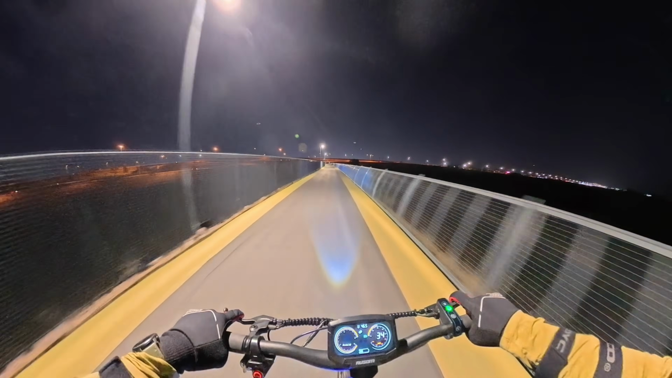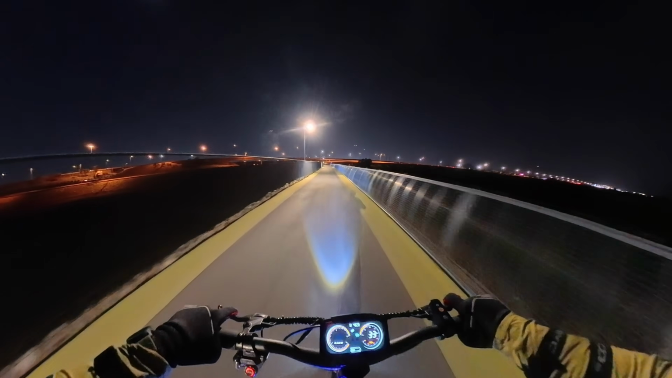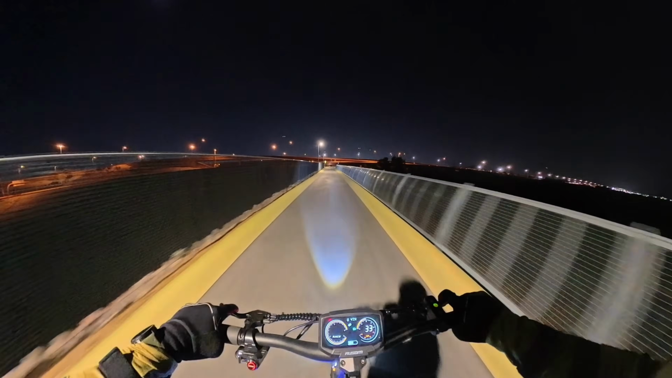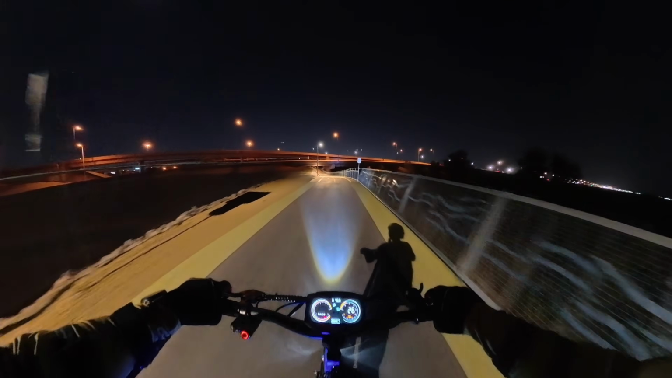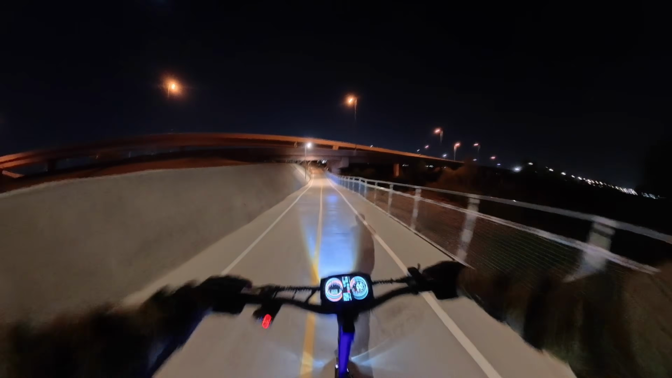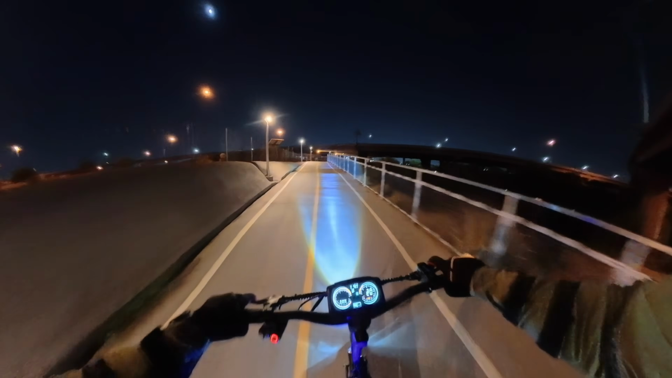This scooter's got a 20.8 amp hour battery, so 48 volt system, 20.8 amp hours, 998 watt hours of capacity. So for the price, you know, that's a jumbo battery. There's a lot of scooters that sell around the same price point that have much smaller batteries, you know, 13 to 15 amp hours. This one's much bigger. That's just gonna translate into some additional range for you.